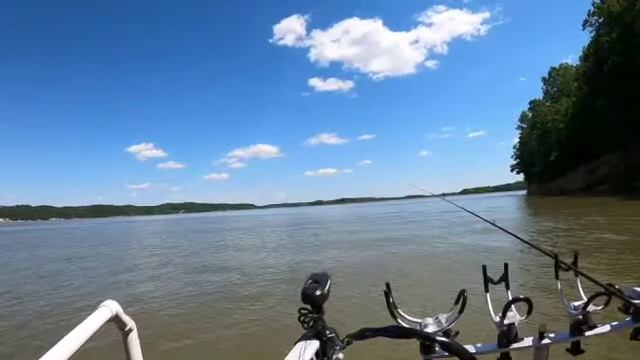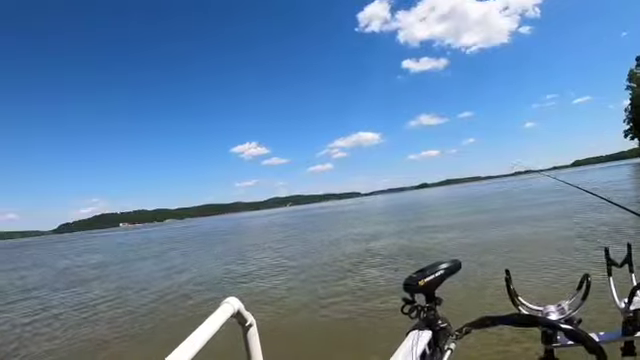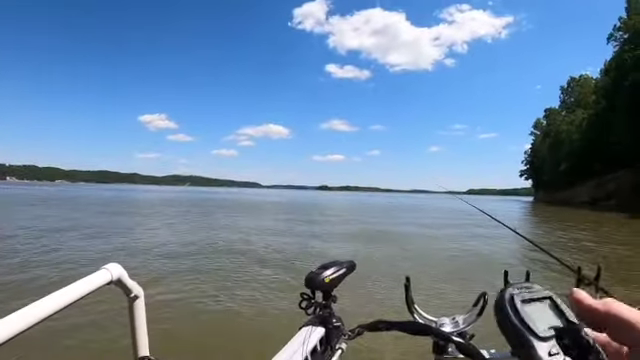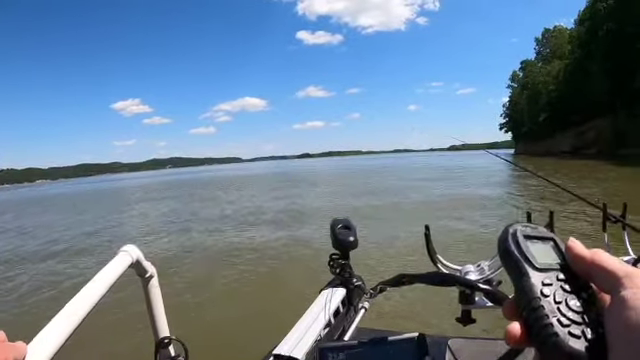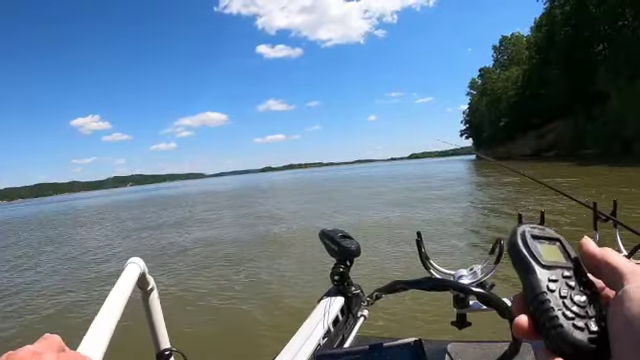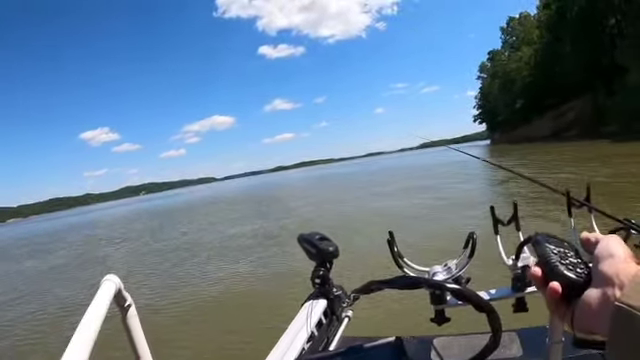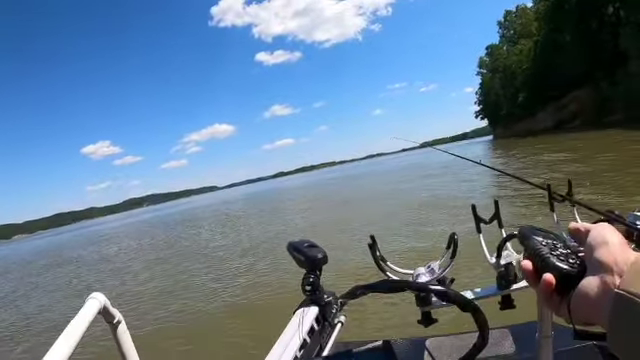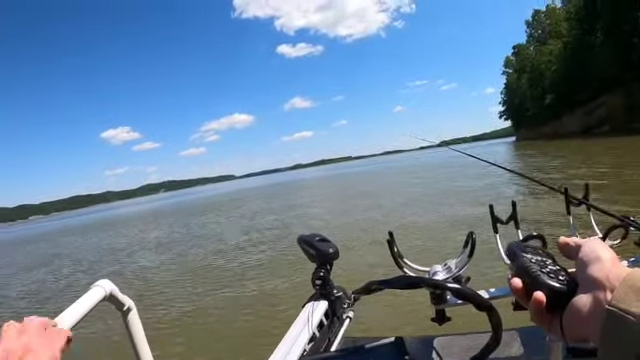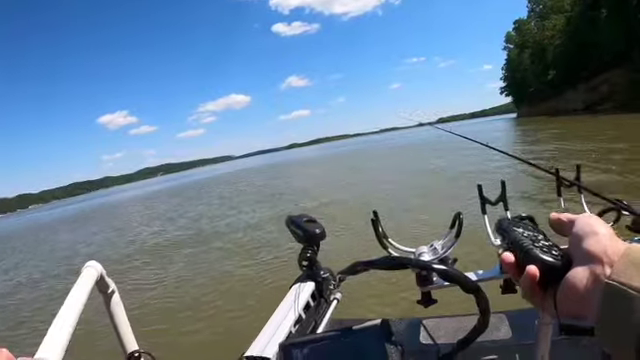It's kind of an old creek channel that comes around this edge before it runs out to the main river. Being the Kentucky Lake, it's the last body of water on the Tennessee River before it goes through Kentucky Dam. That Kentucky Lake Dam up there is actually in Kentucky. We just happen to have most of the lake in Tennessee.